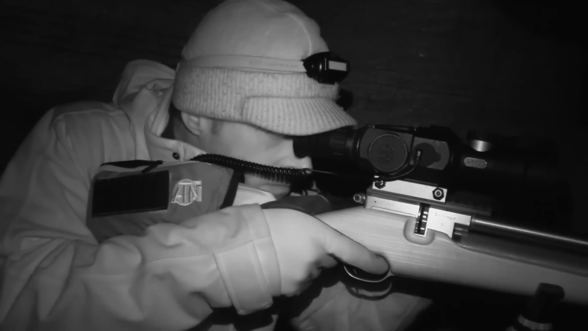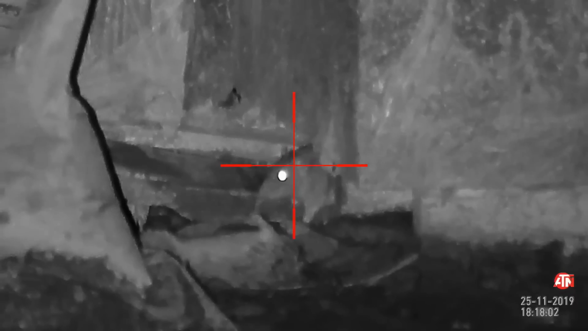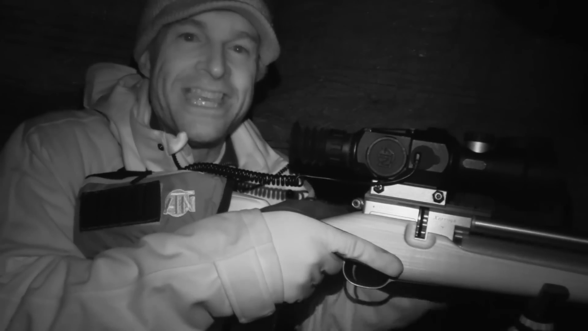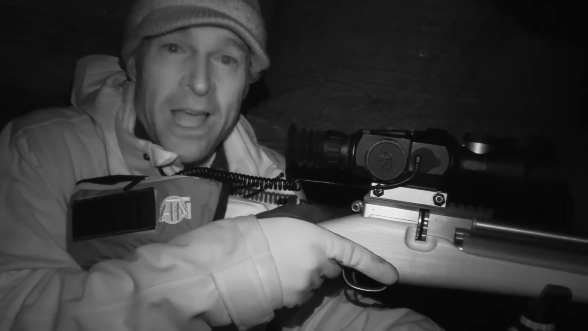I continue scanning through the darkness with the night vision optics, and I soon have another rat in my sights. And yet another one from that spot. The bodies really are starting to pile up there now.